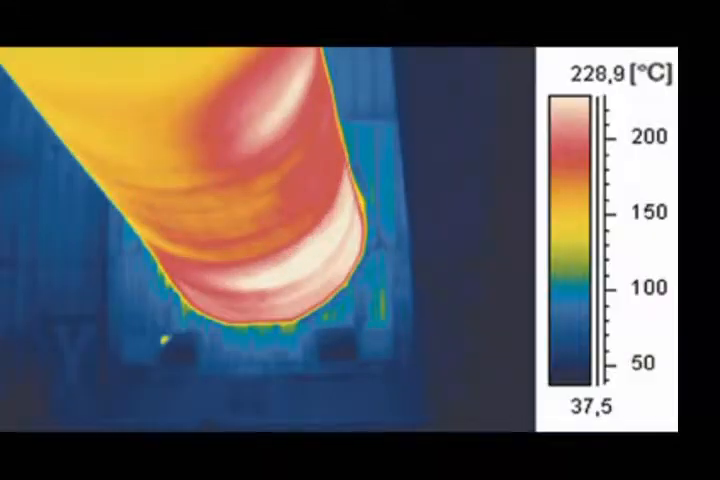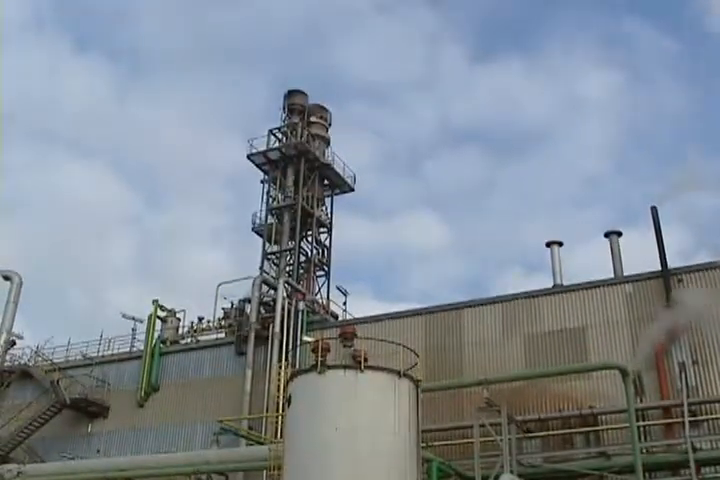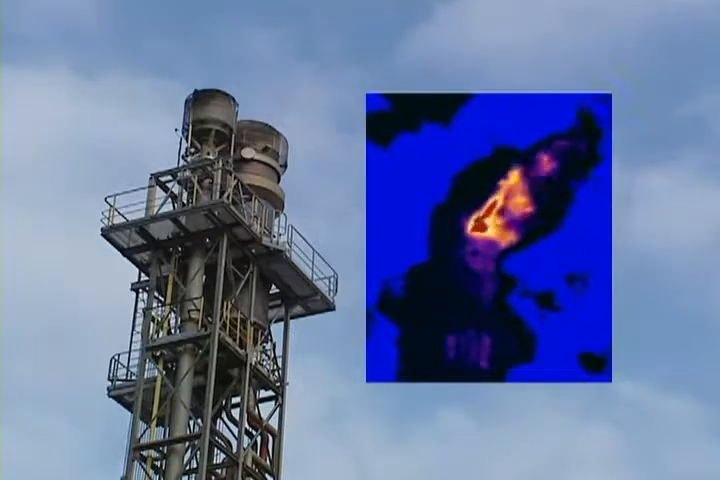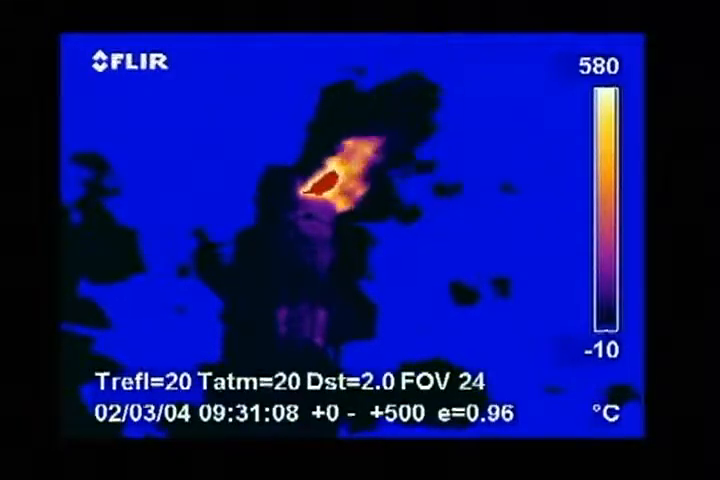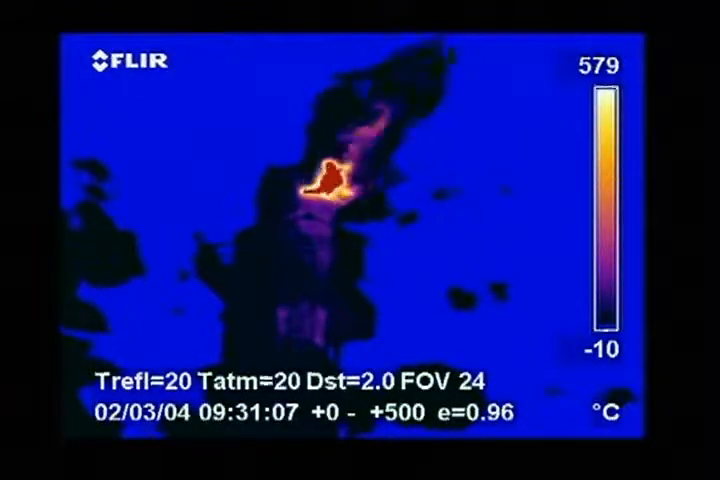Other examples are insulation breakdowns, hot spots in ovens, refractory insulation defects, damaged insulation, and breakdown of refractory on rotary cement kilns. During certain production processes, gases are generated which are burned off in flares. The flames generated can be invisible to the human eye. It's important to be sure that the flare is burning, otherwise harmful gases might enter the atmosphere. Thermal imaging can easily see if the flare is burning or not.